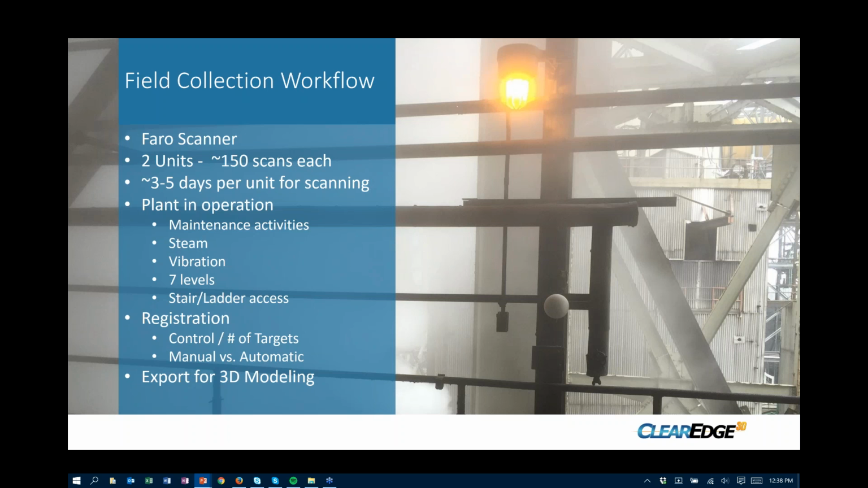With an operating power plant, catwalks, stairwells, just anything at the power plant is vibrating. So we've come up with a few techniques. We have specialized tripods that help us deal with some of those vibration issues and working around some of the plant's active areas. We had 7 levels to deal with, a lot of stairs and ladders, a lot of tying off, a lot of fall restraint situations we have to deal with.